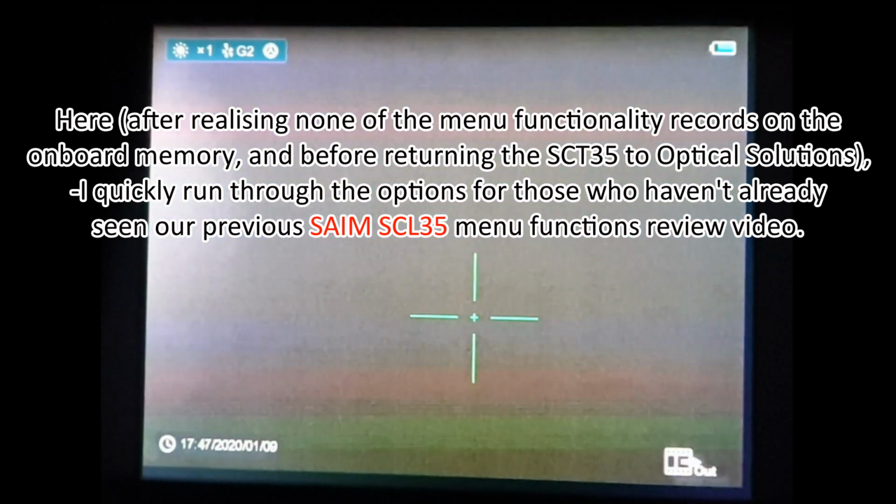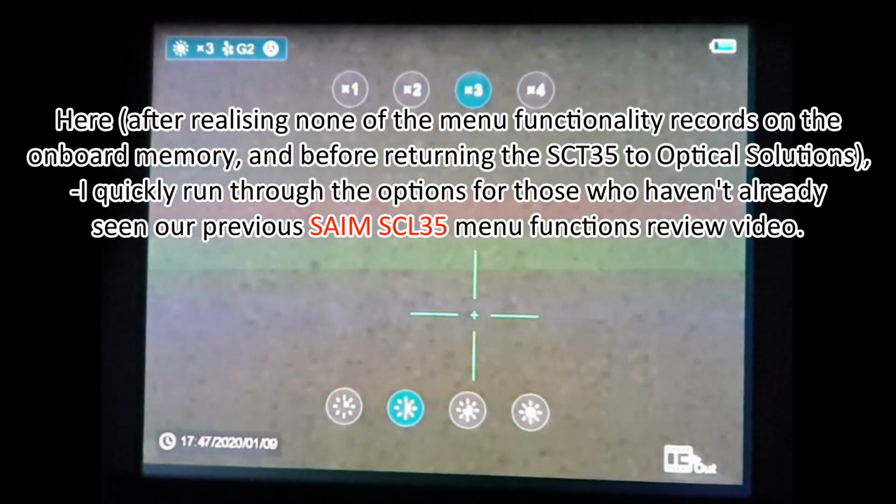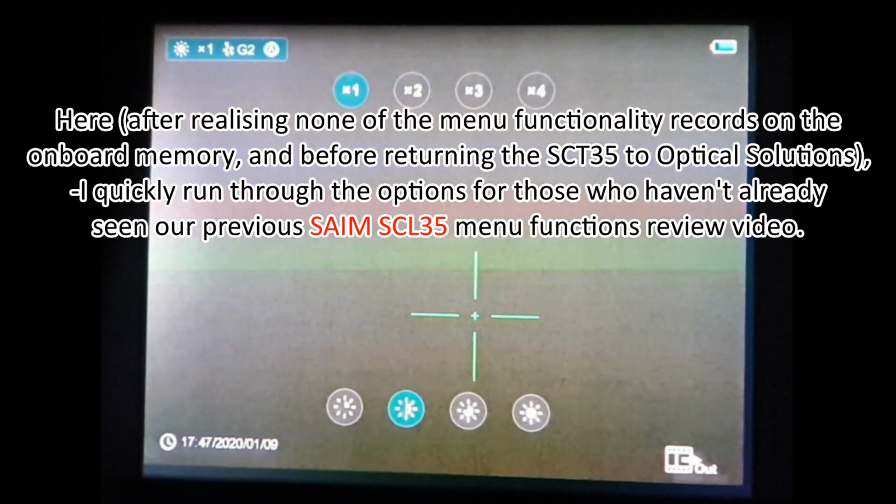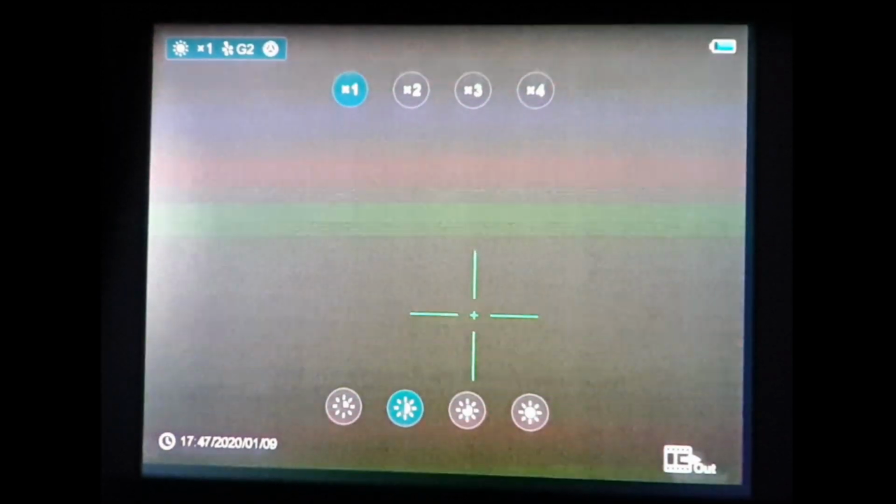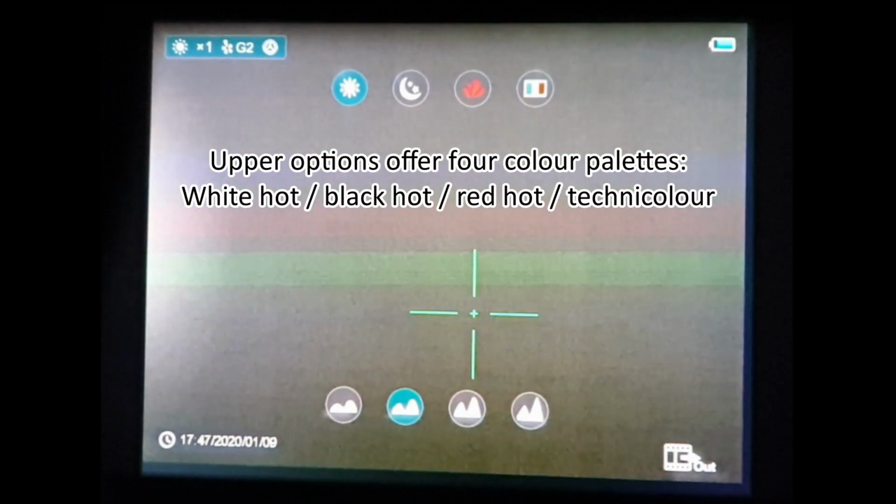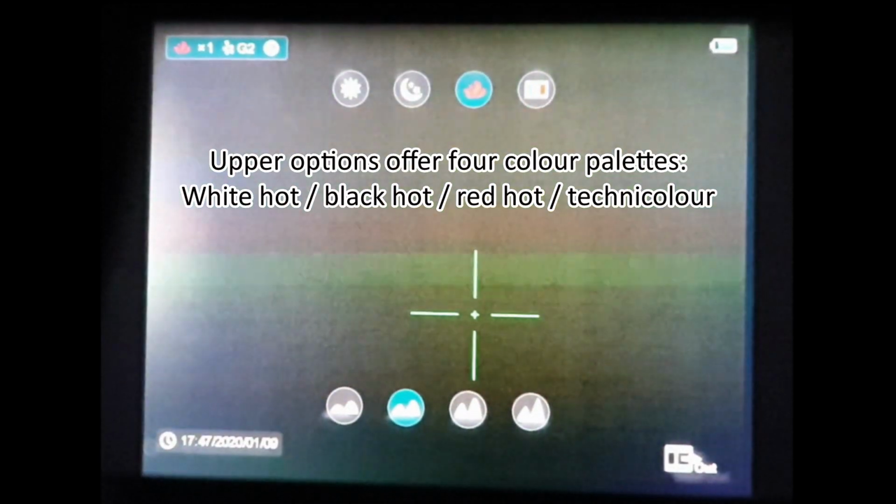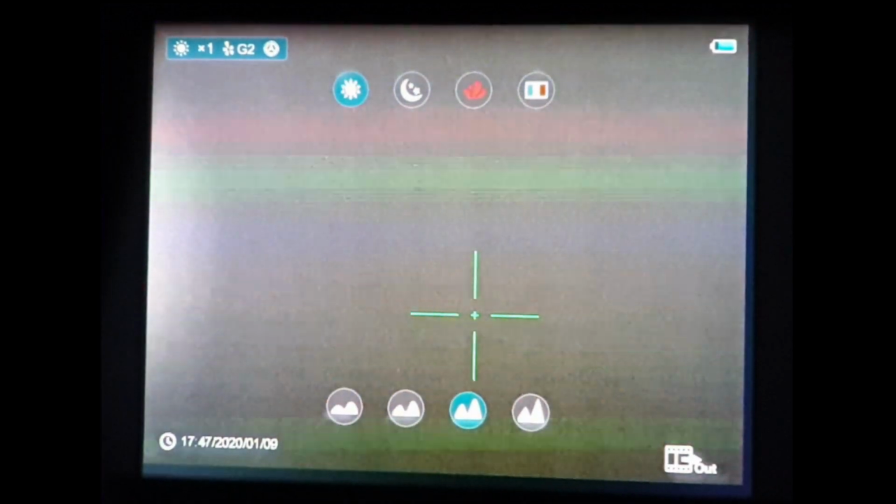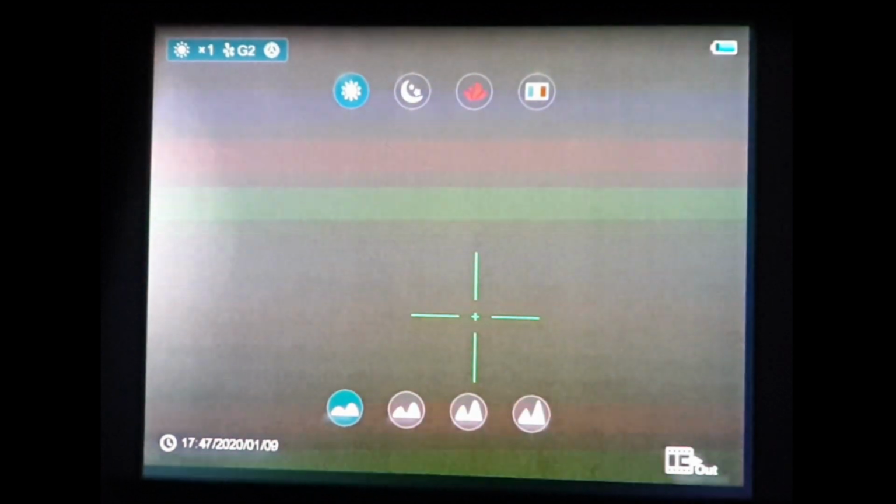A quick press of the middle button gets you the quick menu. So top row, zoom ×1, ×2, ×3, ×4, back to 1. Lower menu, you've got brightness levels, another press of the middle button. Lower menu, you've got levels of sharpness, and as the sharpness increases, so does some of the on-screen fuzz.